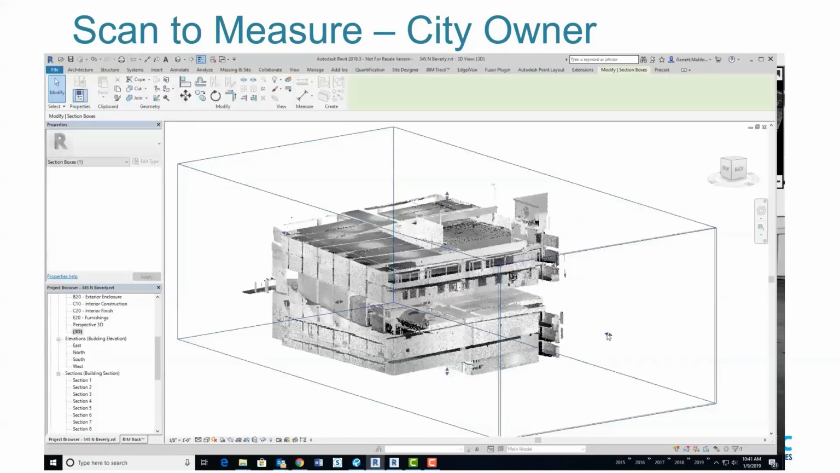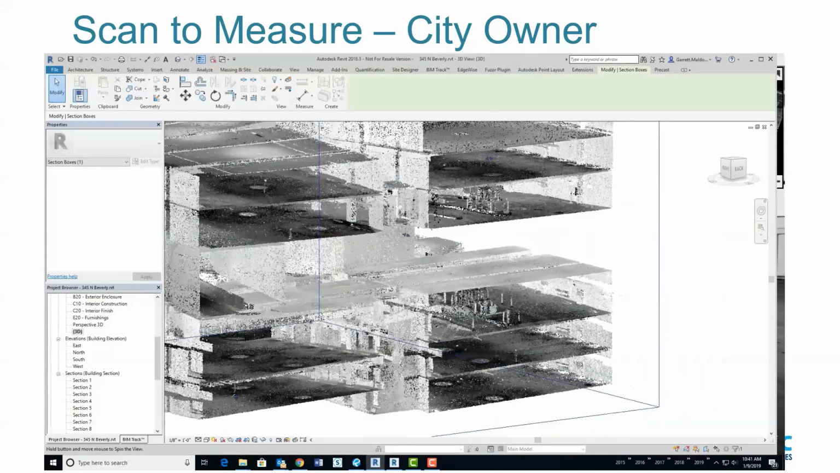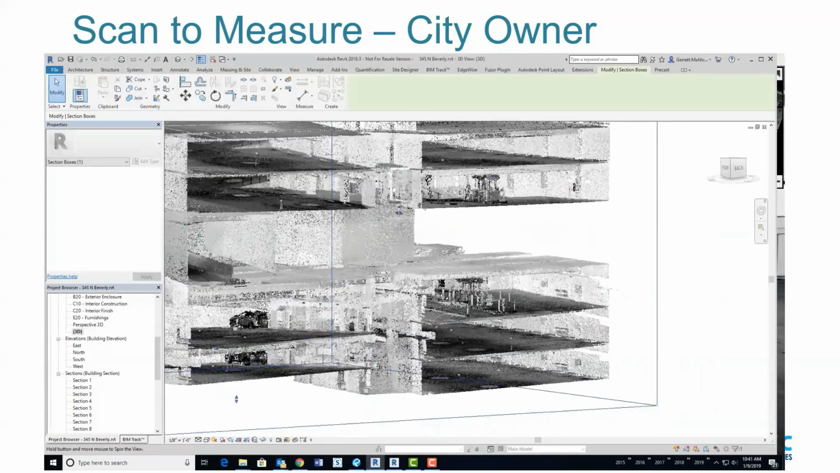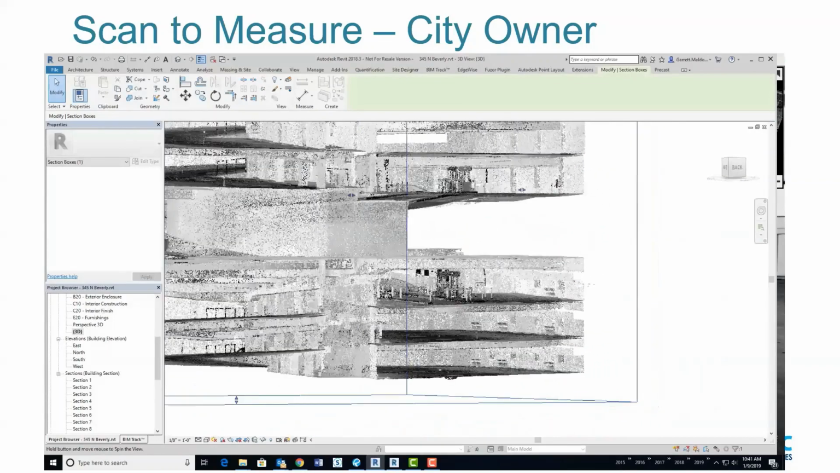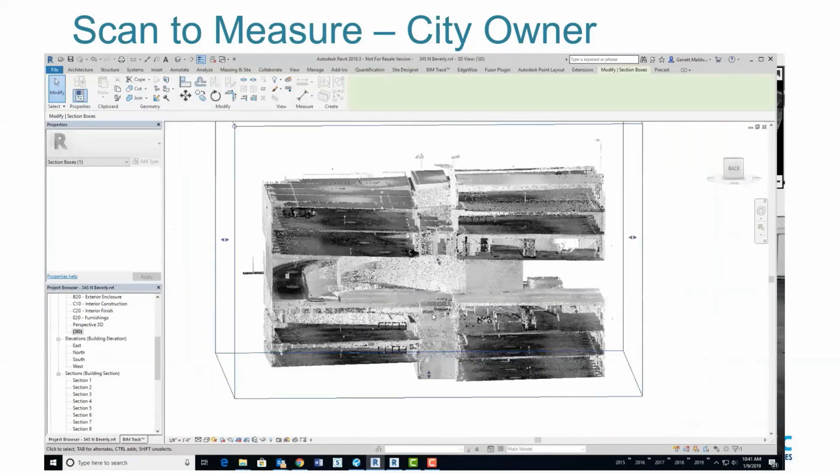We simply took the scan, put it into Revit, and then cut sections. We just used the section tool to get different views, made them very thin so that we see just to the fine points, and it looks like this. And we just measured everywhere.